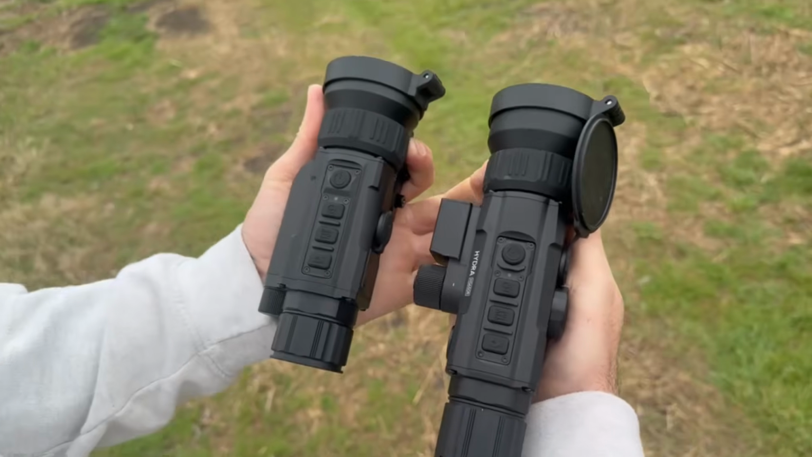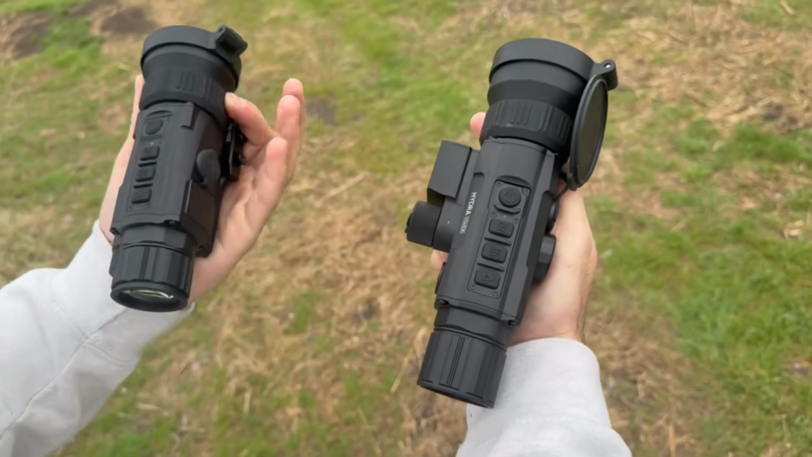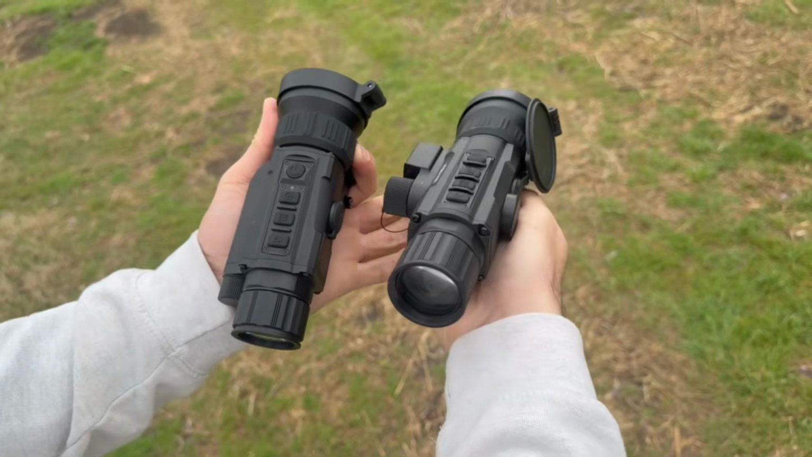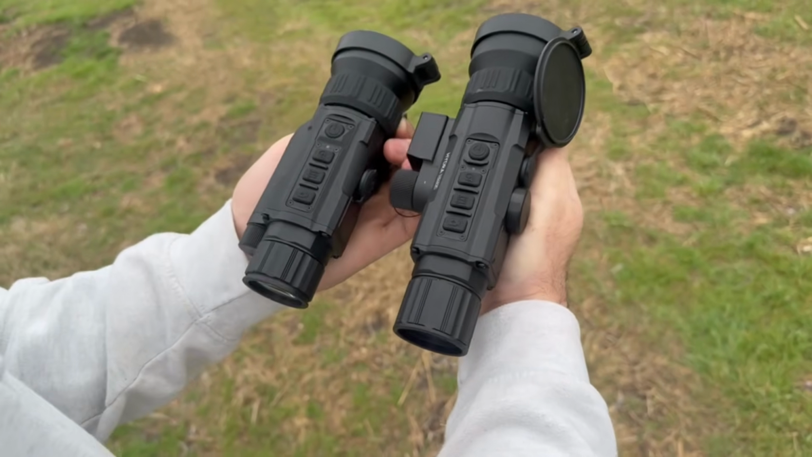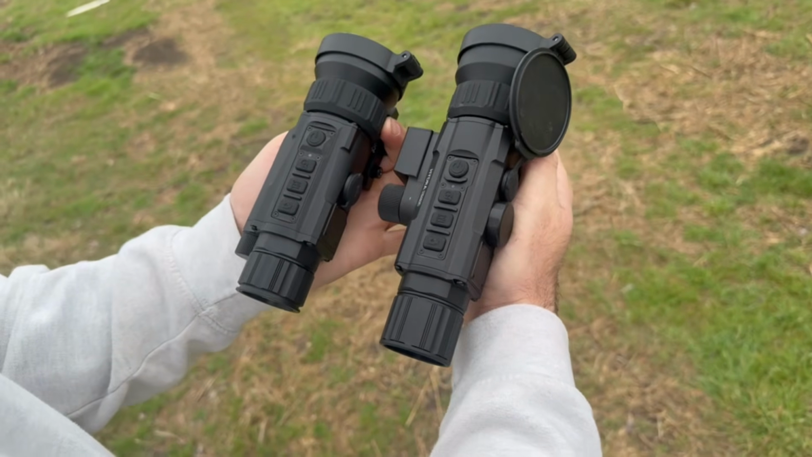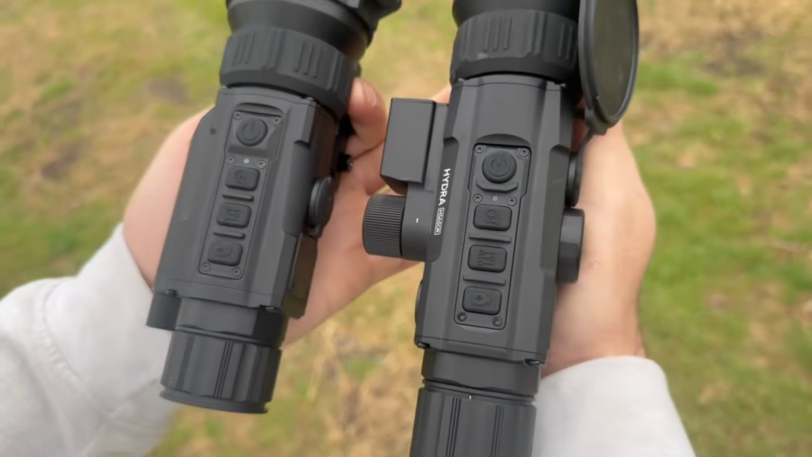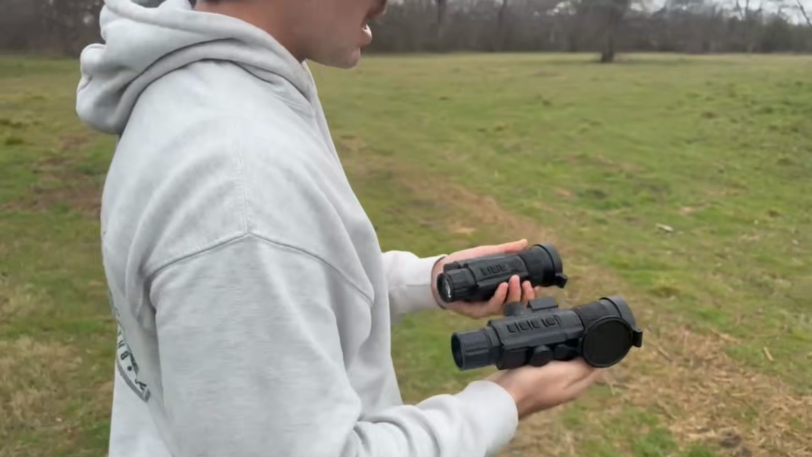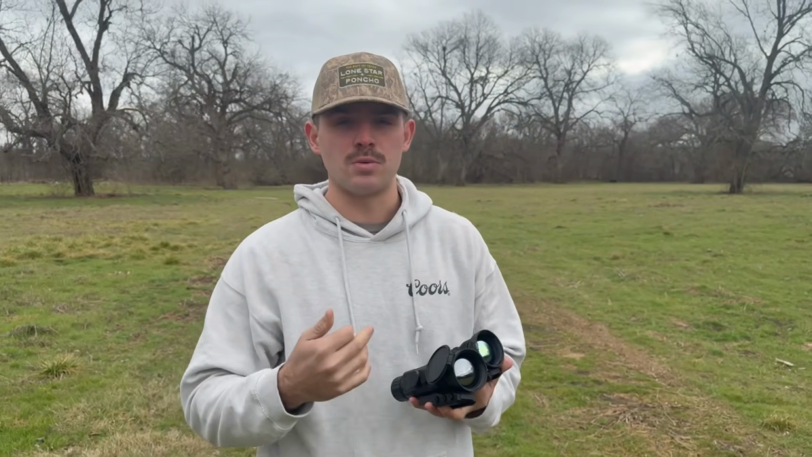Size-wise, there's not a terribly big difference. I run them without the eyepiece on them, just personal preference, but the eyepieces simply screw into each one of these. Super simple, so if you like it, if you don't, whatever you want. The button layout is the exact same. With the HS series, I do like the button layout. It makes it really easy to find what you want.